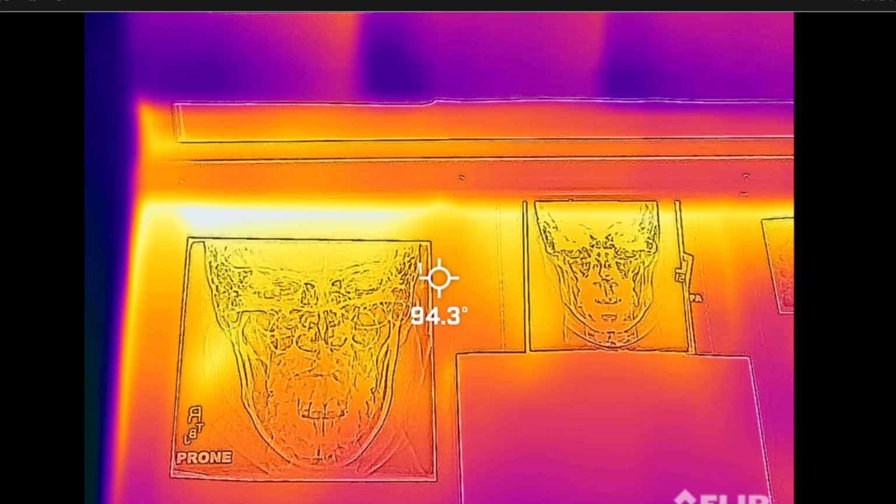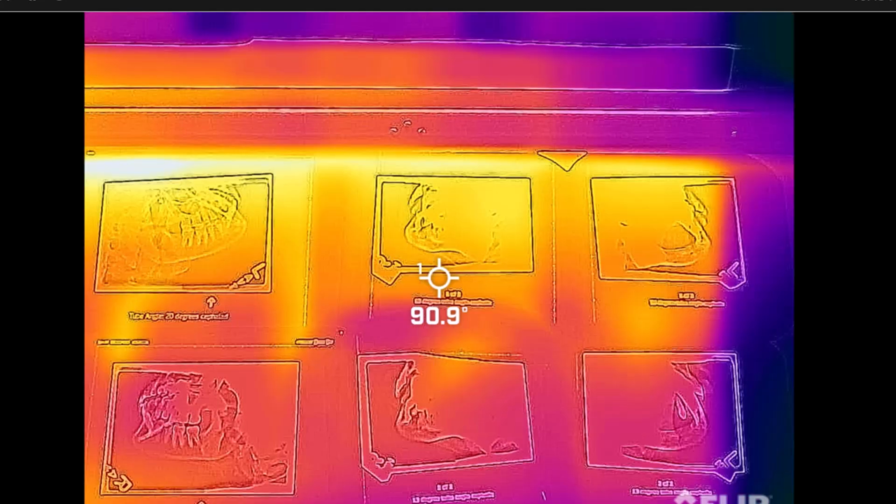This was Mandible Day, so as the students were practicing, I was walking around between answering questions and taking these images. And here's our axiolateral and axiolateral oblique mandible views that we reviewed in class that day. The light box got pretty hot. I forgot to take a picture of the really white sections, which are supposed to be the hottest, but it was, if I recall correctly, about 111, 112 degrees.